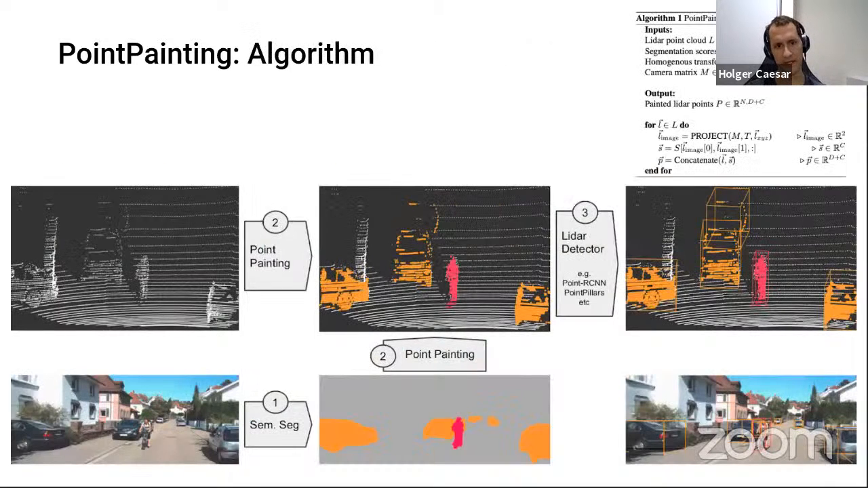So here is the schema of how that works. Step 1 is we take the image and perform semantic segmentation. That means every pixel is classified with one of several classes, like cars and bicycles. In parallel, we also have the LiDAR point cloud in the top left corner. Then we perform point painting, which really just means we reproject those points from the image onto the LiDAR point cloud. And then we concatenate the LiDAR features with the scores from the semantic segmentation network.